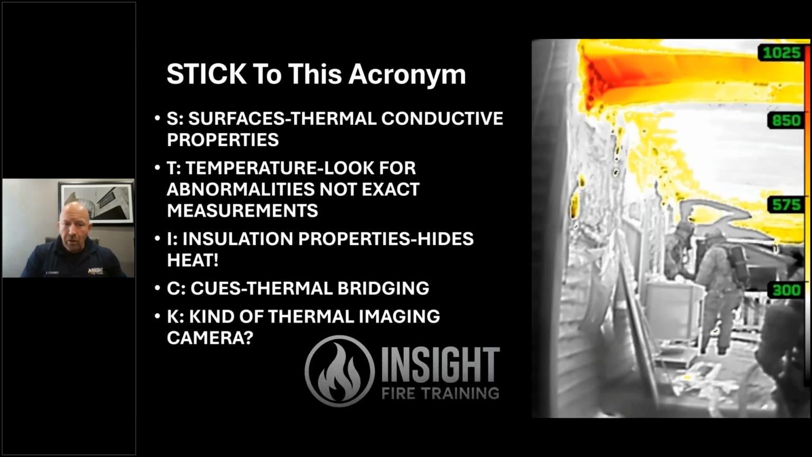Is the building well insulated, like a newer home, green or LEED certified, or is it an older home that's not well cared for or not well insulated? Or when you're dealing with metal buildings, mobile homes, things of that nature, where heat transfer is very easy to detect. Even under normal conditions, you can see problems in the building. And then we look for those obvious cues of thermal bridging, all through the kind of camera we're using, which needs to be a higher resolution camera, with preferably an investigative mode that helps us see these problems earlier and not late. This is our STIC acronym that we use in our size up curriculum.